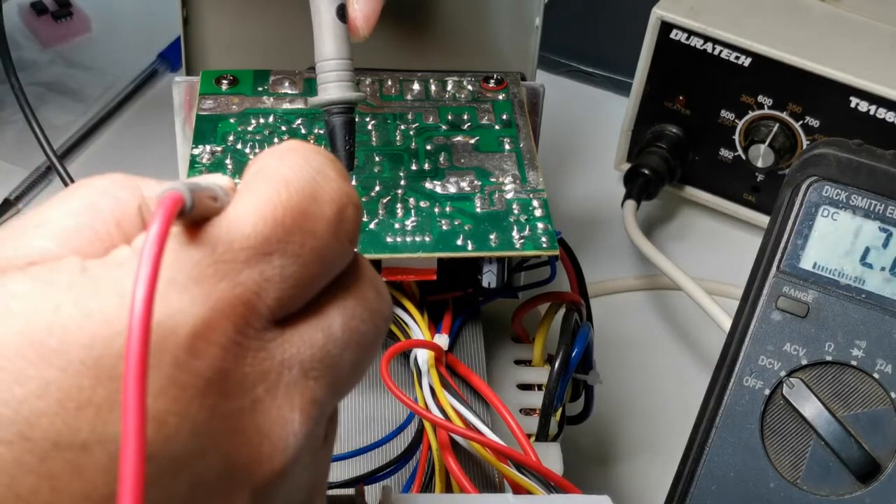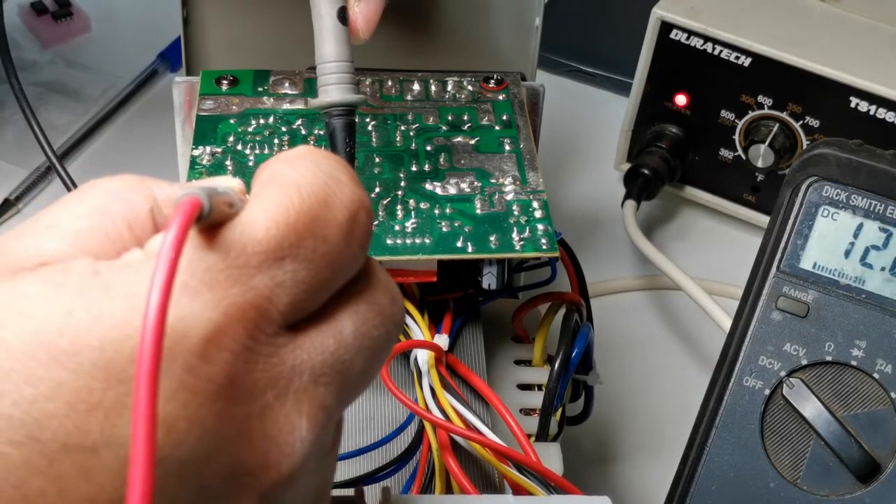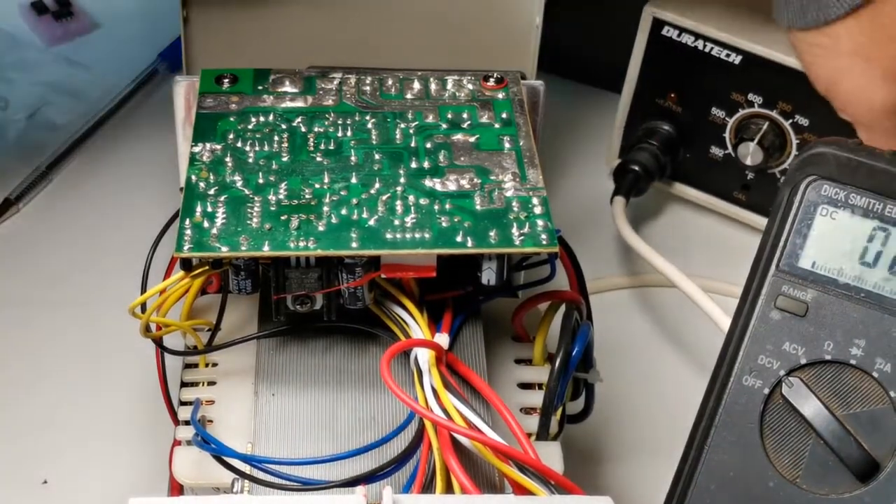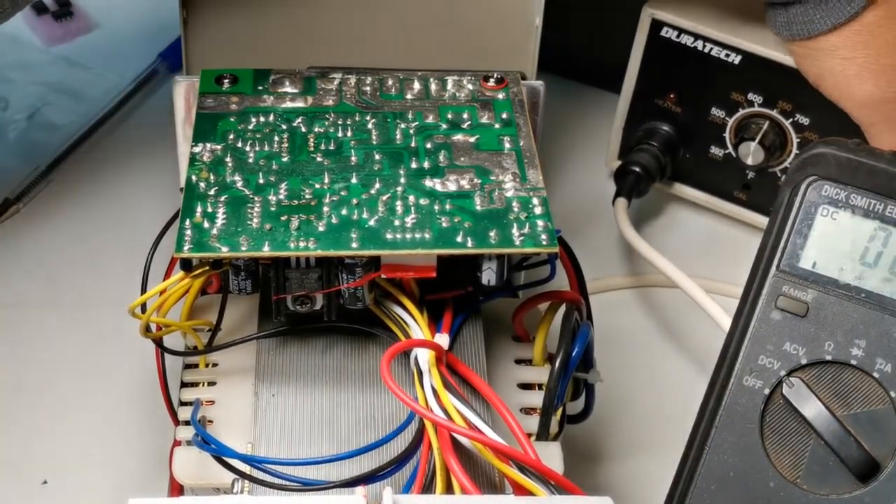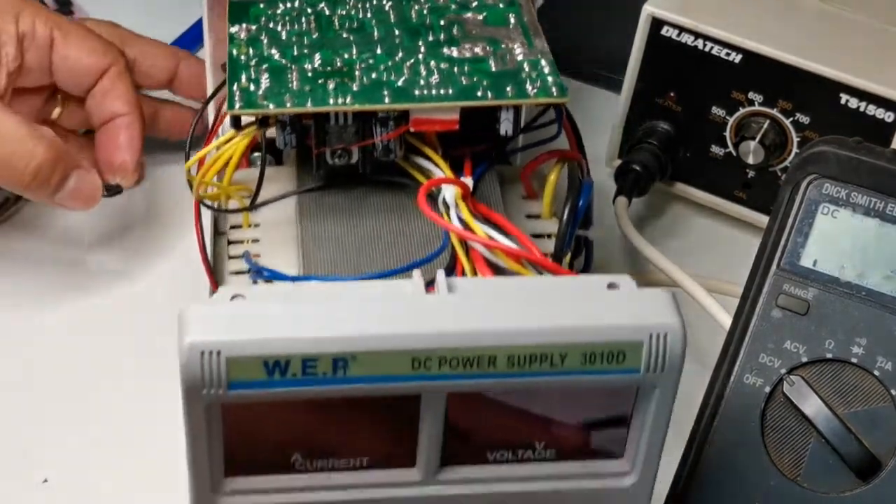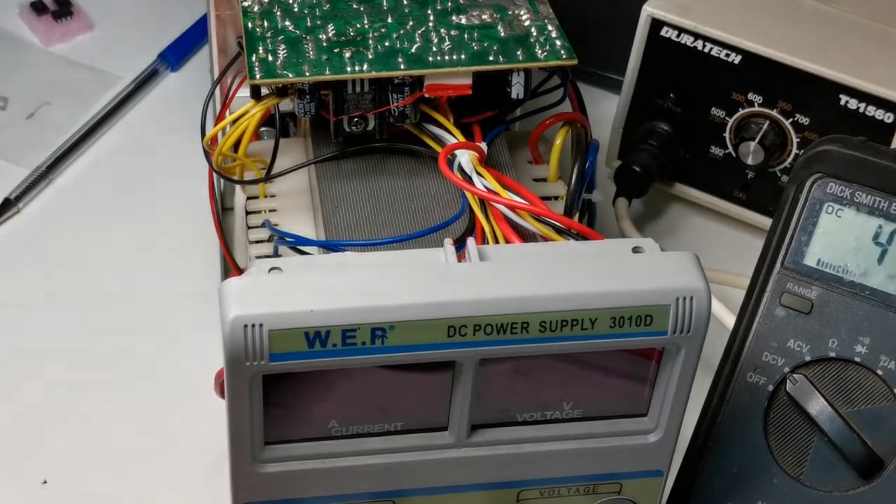So the output, we have 12 volts. Oh, beauty. So now we get 12 volts output. So we don't have to power it up for so long. So now we have to check this chip.